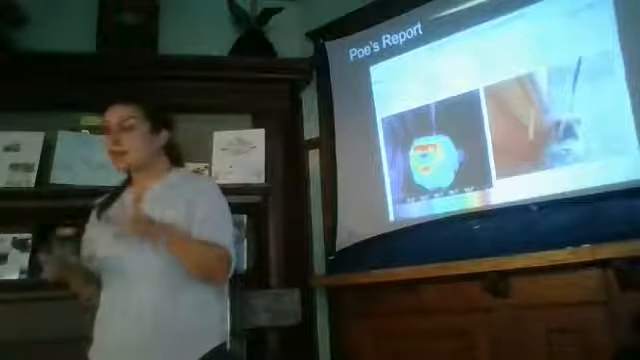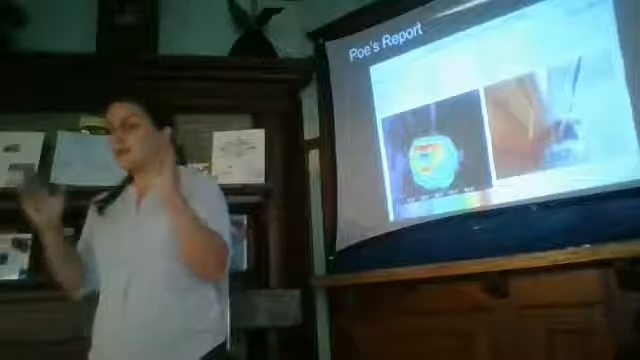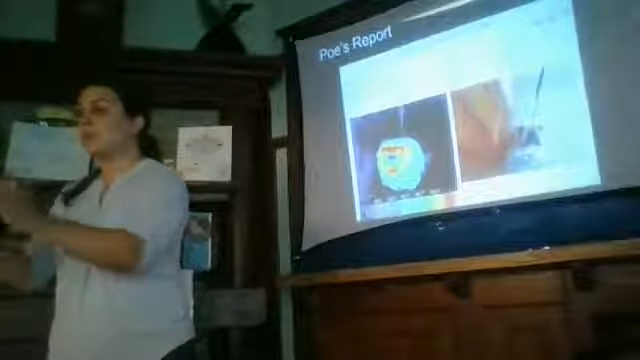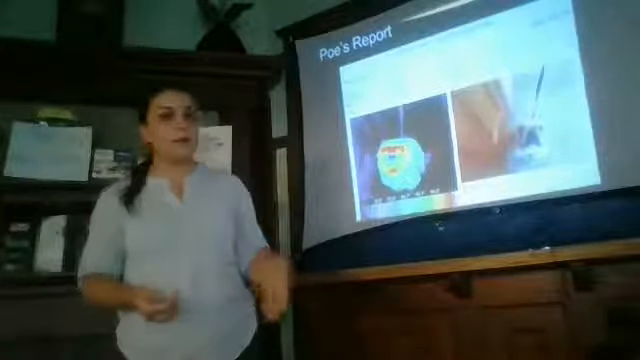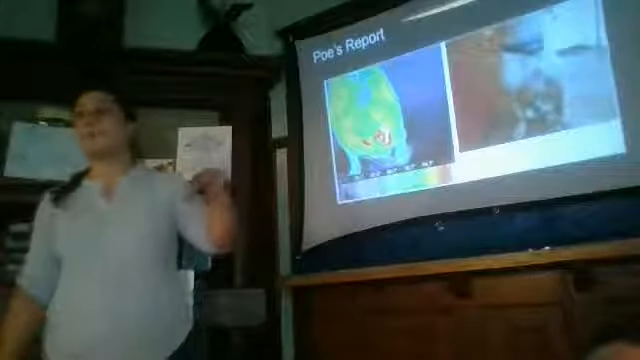But what's cool is that we're not just casting a generalized heat gradient for your pet. It's specific, it's specialized. The camera measures what is your pet's heat gradient, what is the coldest and hottest for you, and makes a custom image. So it's very personalized treatment. We get a whole report of many areas throughout the body.